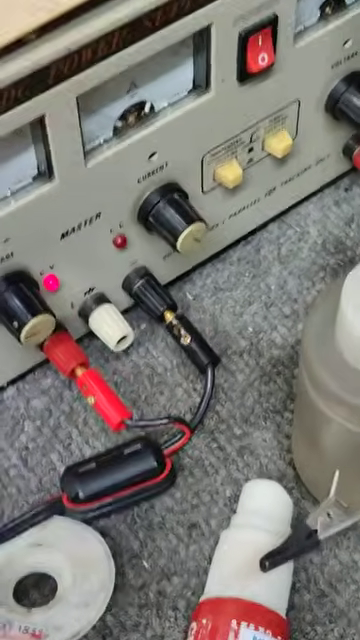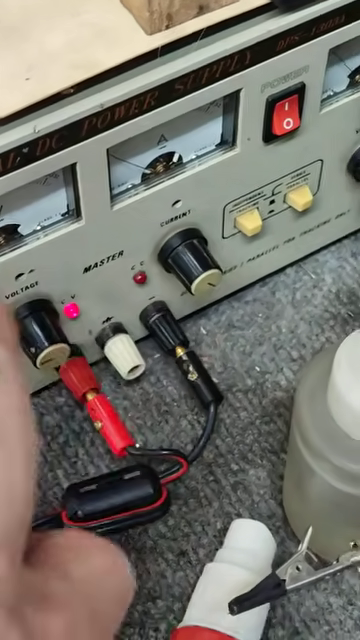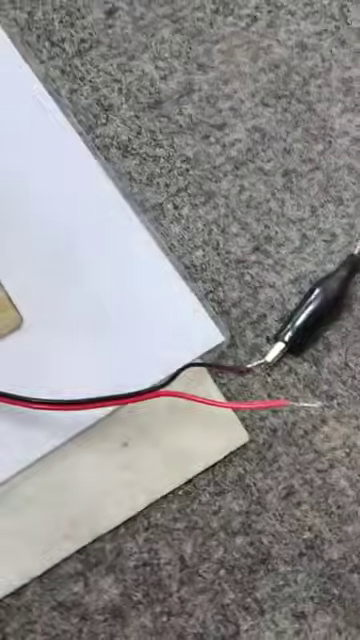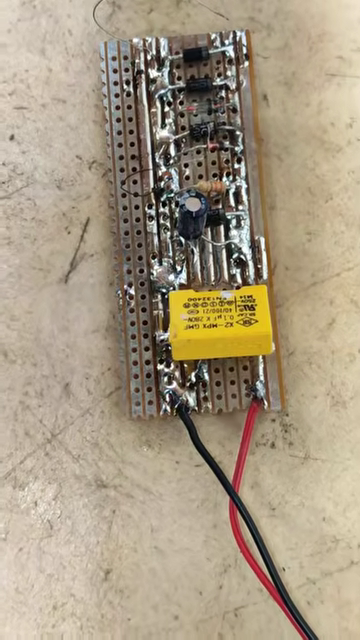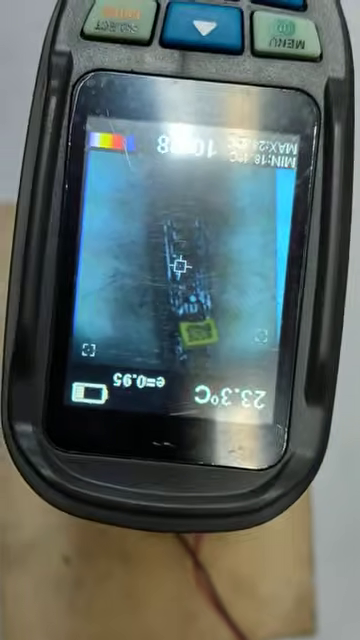That unit is driven by my state-of-the-art dual power supply, where I can also monitor voltage and current very precisely at the same time. But nonetheless, everything is pre-aligned because of the time factor. What I'm going to do right now is switch on the thermal imaging camera. The thermal imaging camera is measuring 24 degrees because there's nothing connected. Okay, are you with me so far?